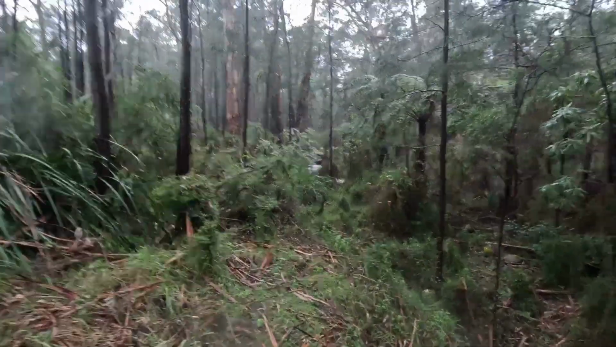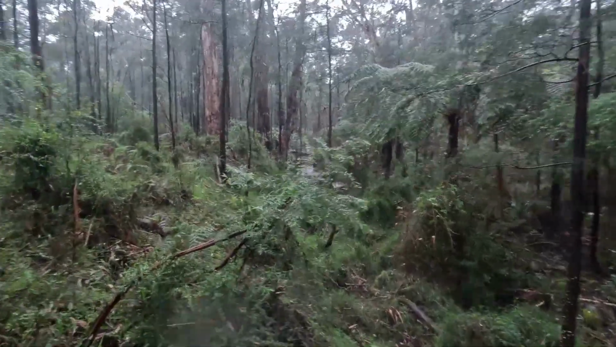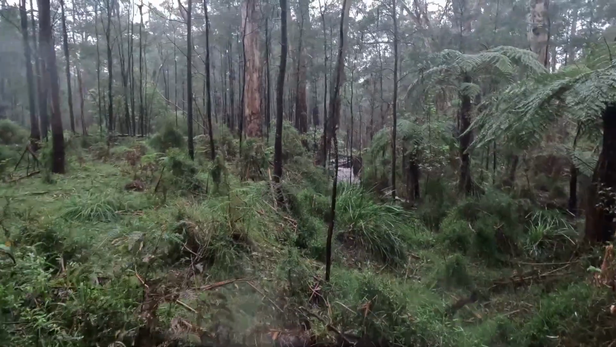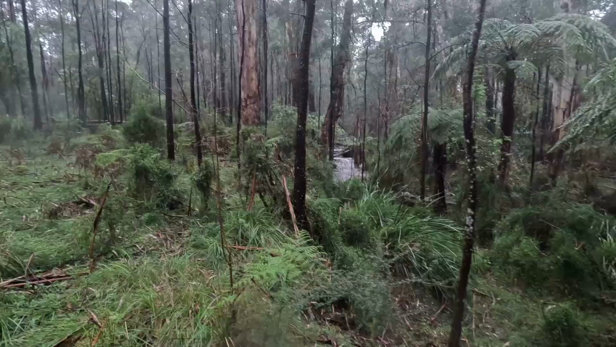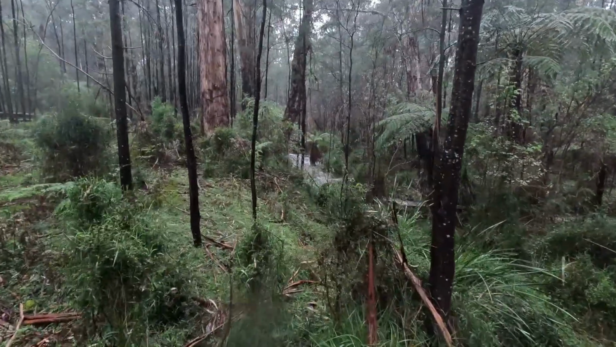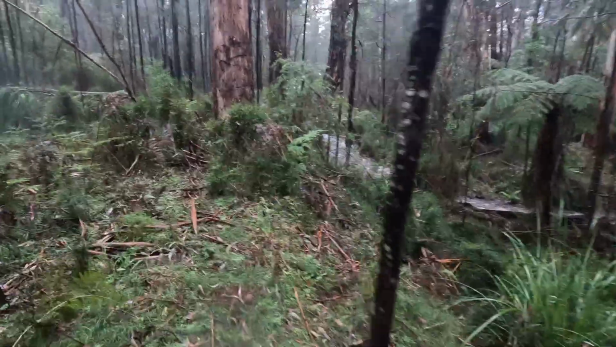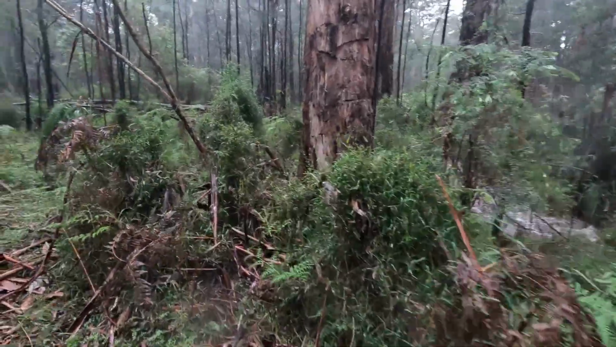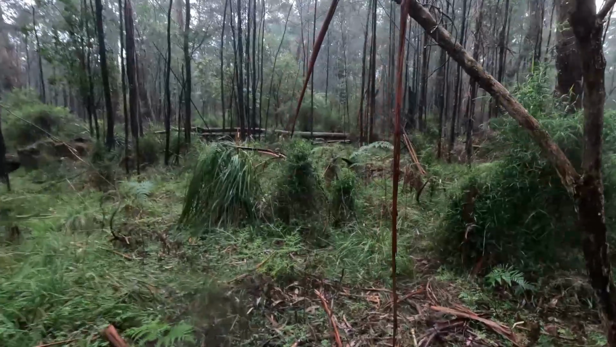Okay, 1 hour later and I'm nearly at the camera, the trail camera. You probably recognise the fallen tree over the creek. Beautiful mountain creek here, full of native blackfish, eels and the introduced trout.